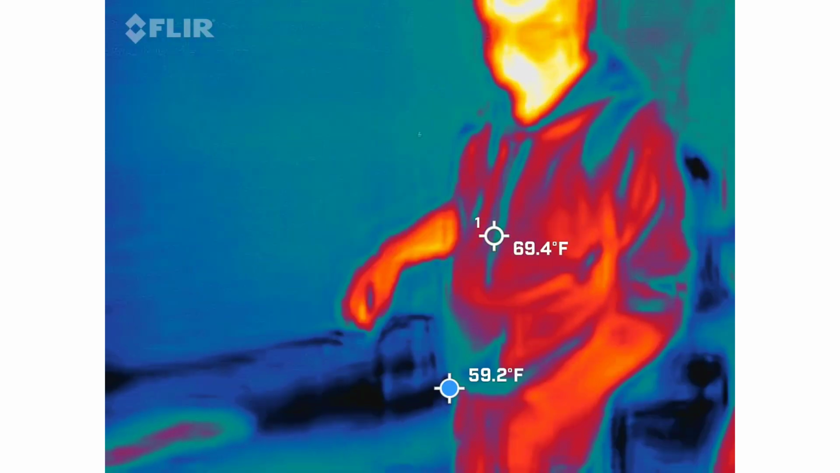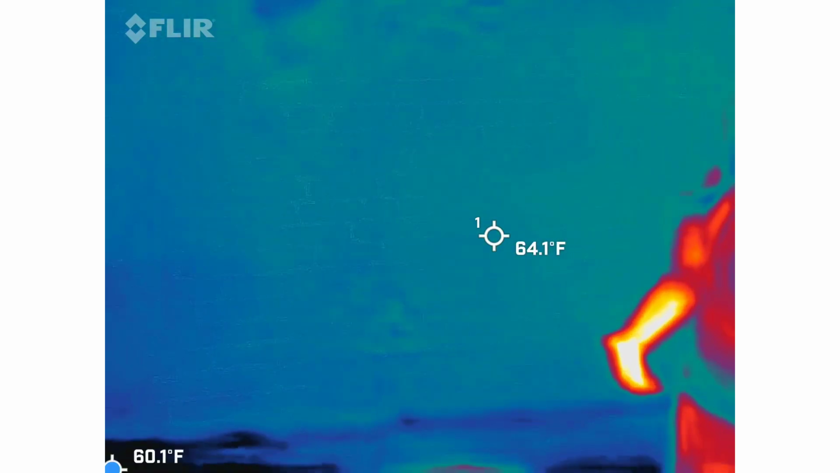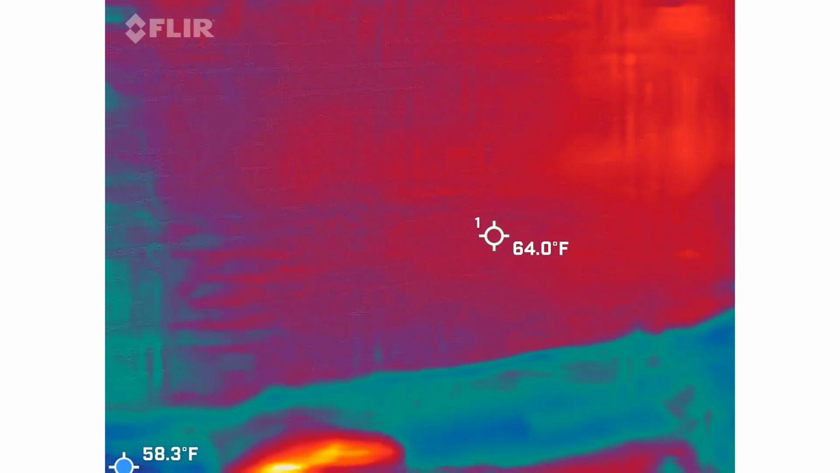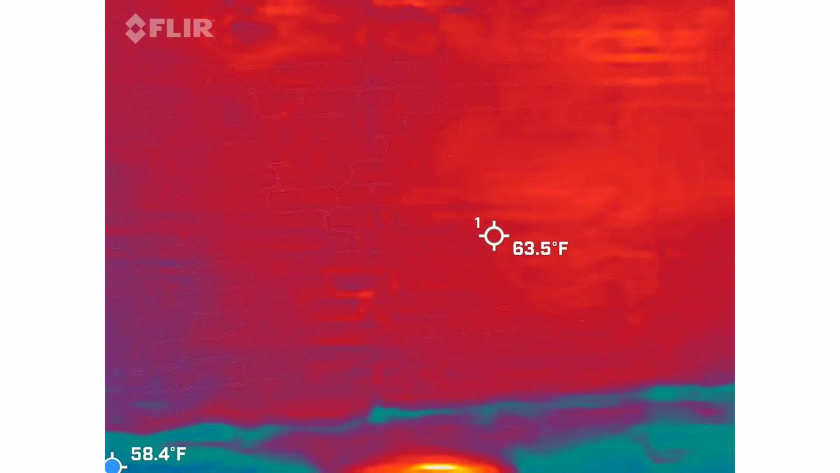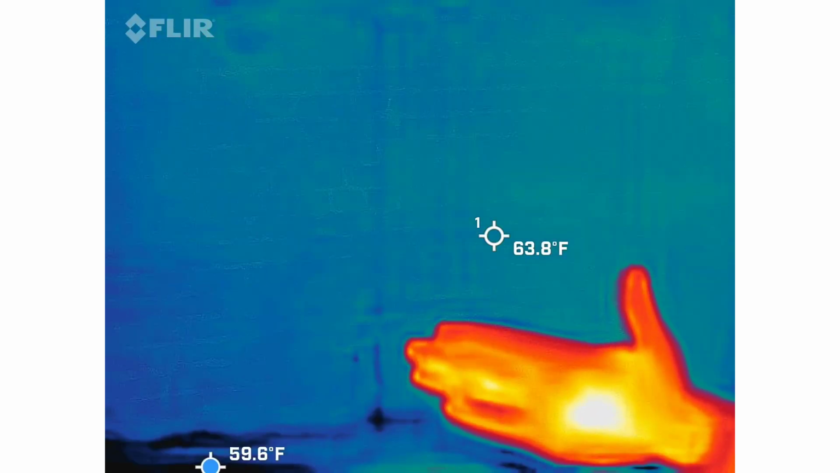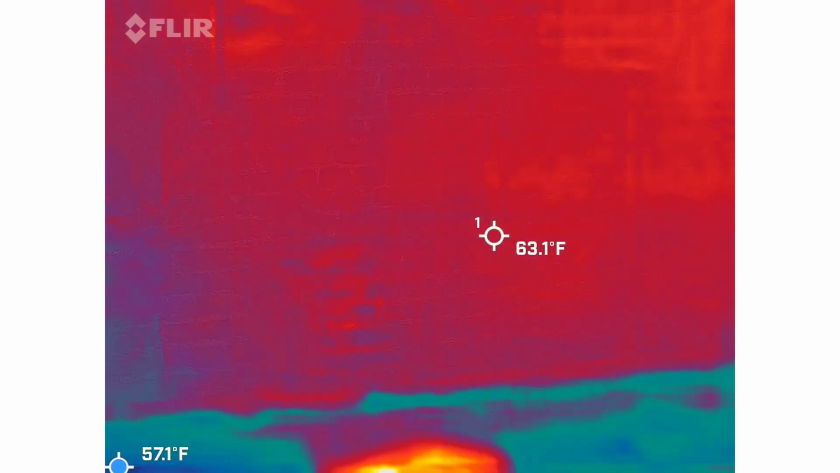Bring your camera close to the wall, and it should be cold. Chilly. No, don't put me in the frame. Keep me out of the frame, and the wall should be somewhat warm. Like red is warm. So watch what happens when my hand comes into view. Look what happened to the wall. It should have turned blue. The contrast. Right. Exactly.